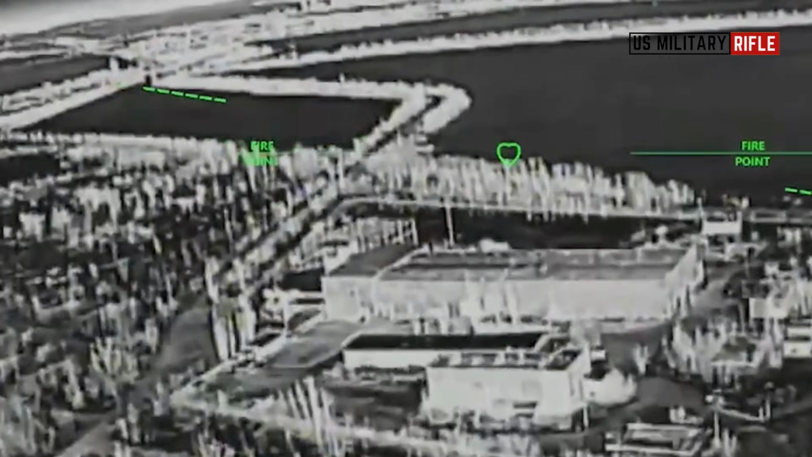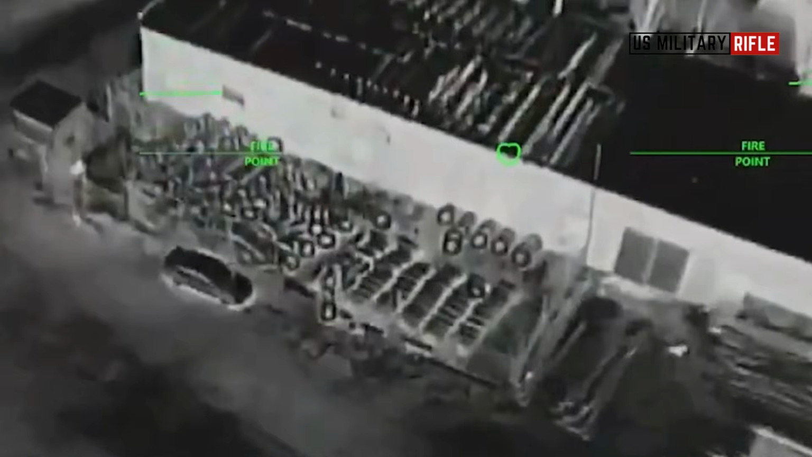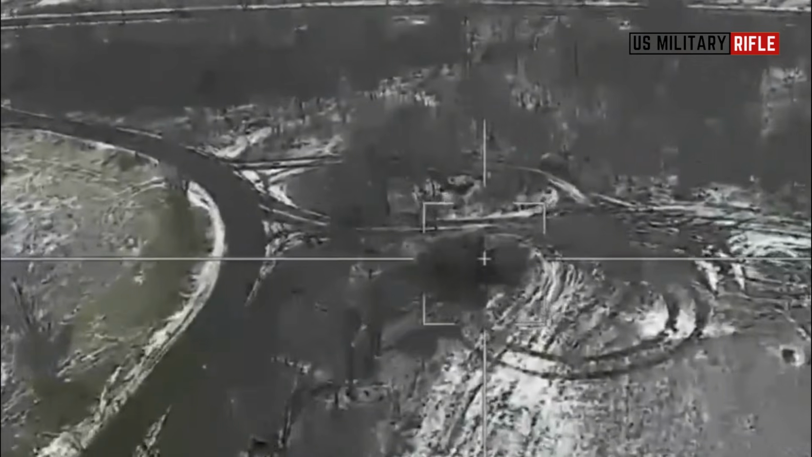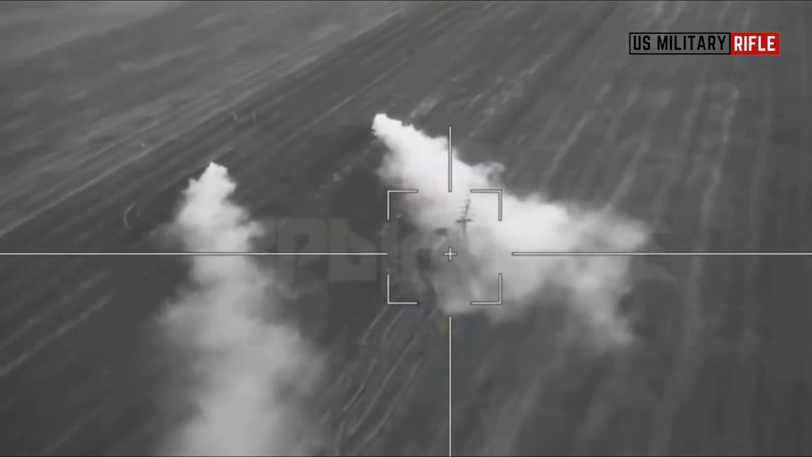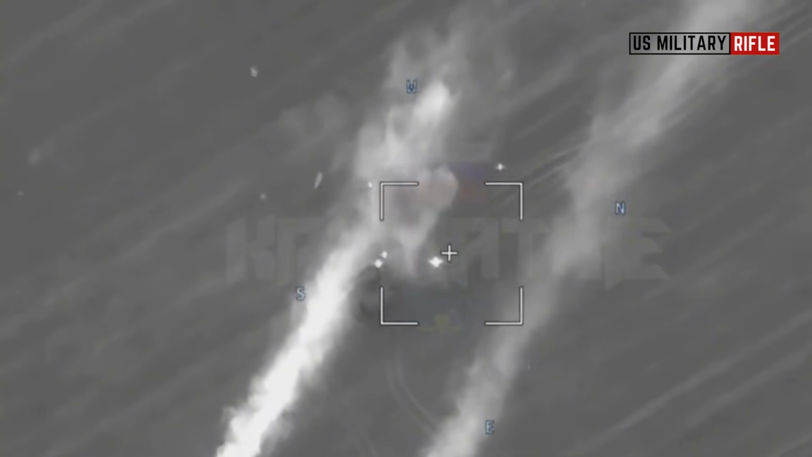The same operators also struck a logistics hub, an ammunition depot, and other military facilities, Brovdi said. Meanwhile, pilots from the USF RAID unit located and destroyed a Tor air defense system near occupied Berdyansk in the Zaporizhia region. The Tor system, NATO reporting name SA-15 Gauntlet, is a Soviet and Russian short-range surface-to-air missile system designed to provide air and missile defense at the divisional level. It is capable of intercepting tactical aircraft, helicopters, drones, and cruise missiles.